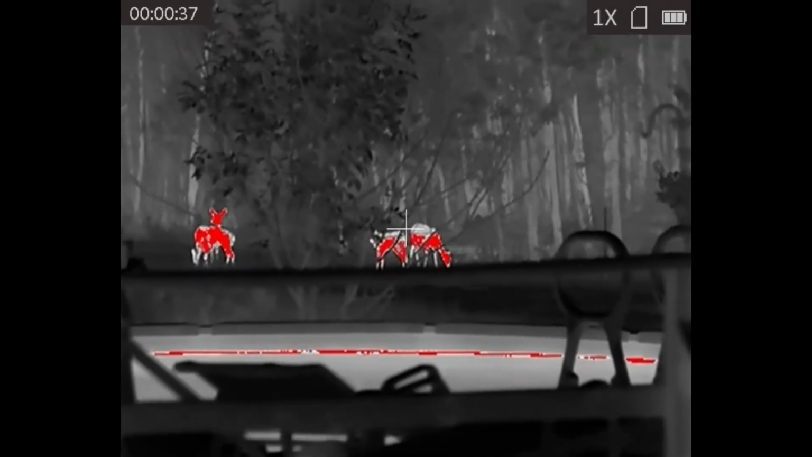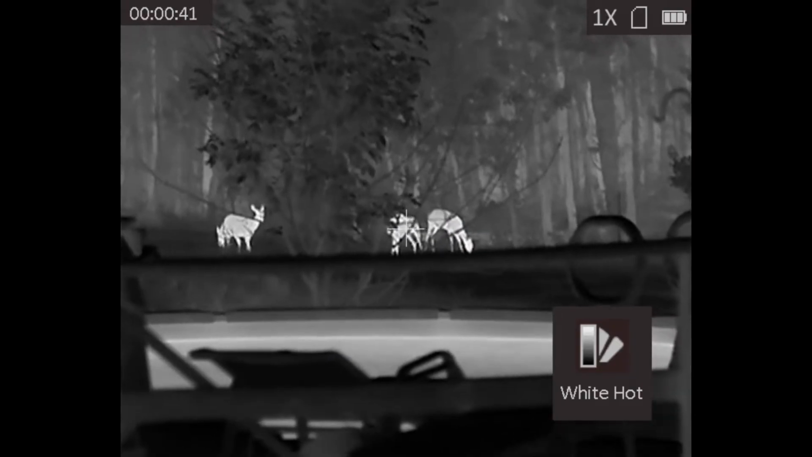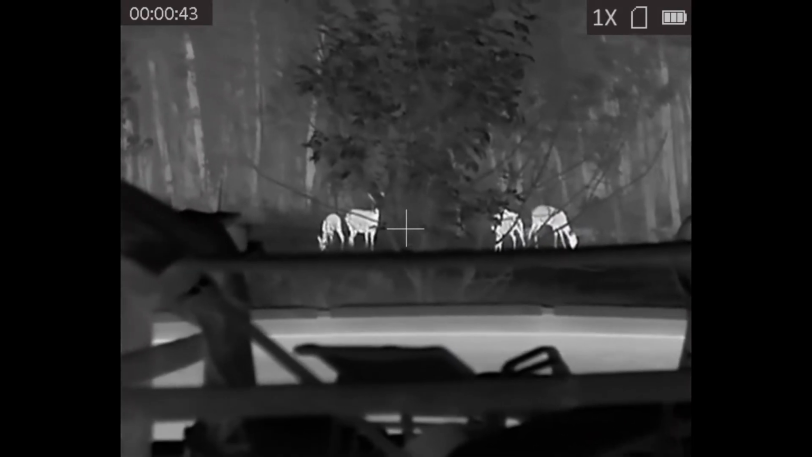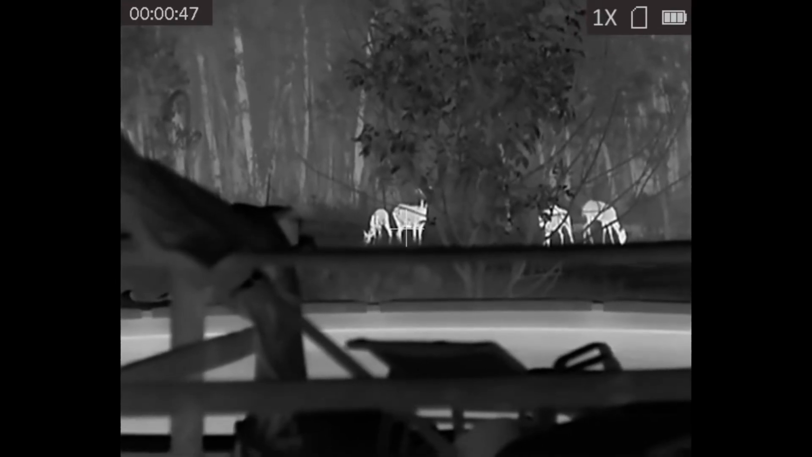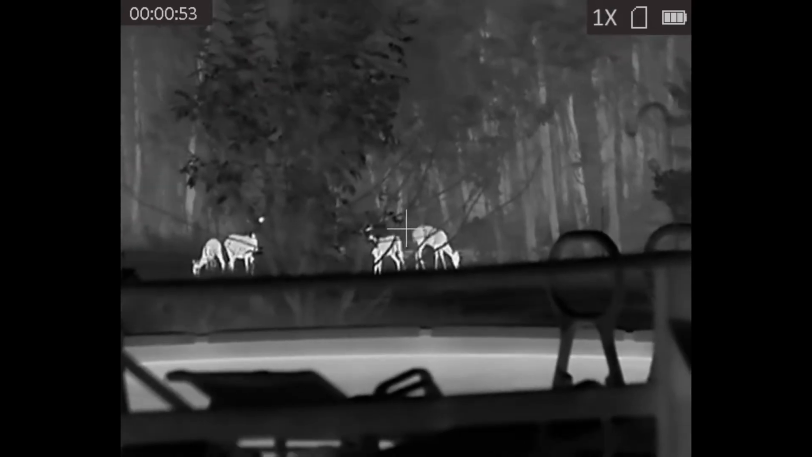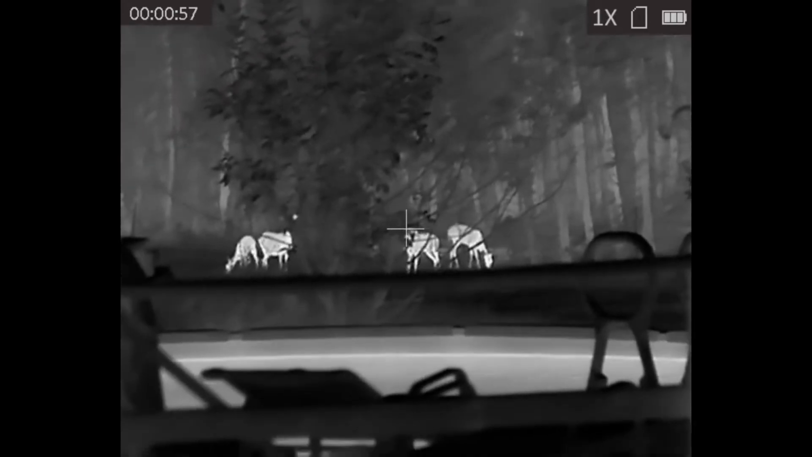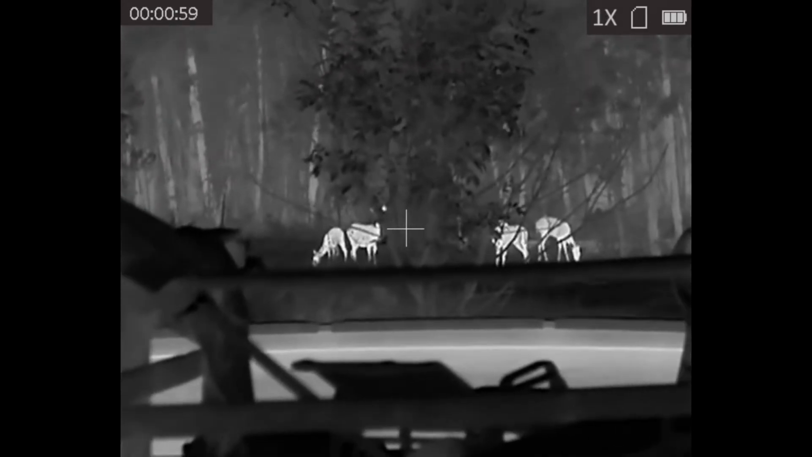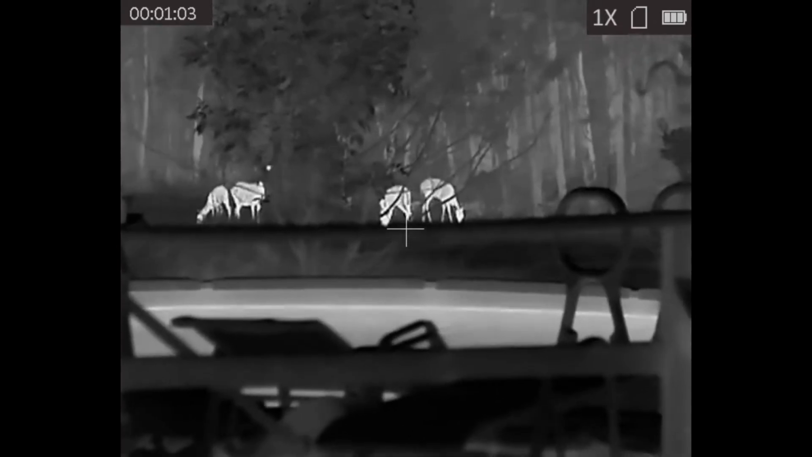This is a digital zoom camera, but it is clear enough that when you zoom in, as you'll see in just a minute, you don't really have any problems distinguishing where your crosshairs are as to what part of the body. It doesn't get so pixelated you cannot tell what it is. Personally, on the base magnification, it works fine for me. But let's go through it real quick just so you can get an eyeball on it and see how it does.